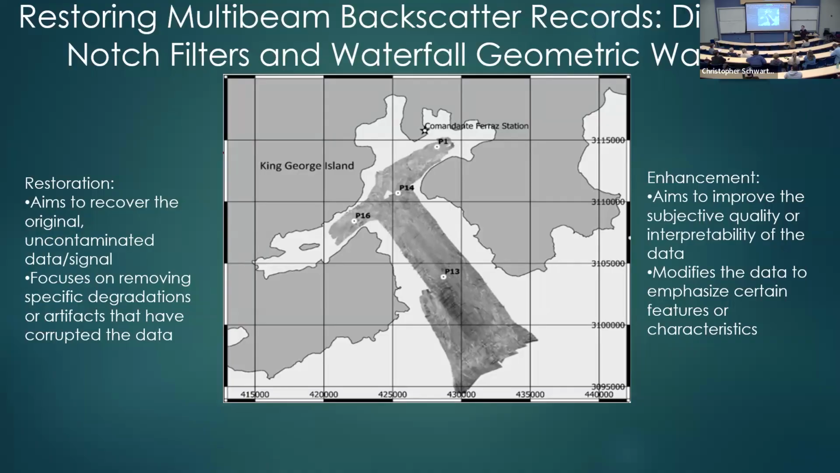Okay, so probably sounds familiar to you. A data set that was acquired for bathymetry. They do not care at all for the multi-beam backscatter. And suddenly they decide to extract some information from it. Okay, and so I call it restoration, not enhancement. So I want to make a clear difference, for me at least.